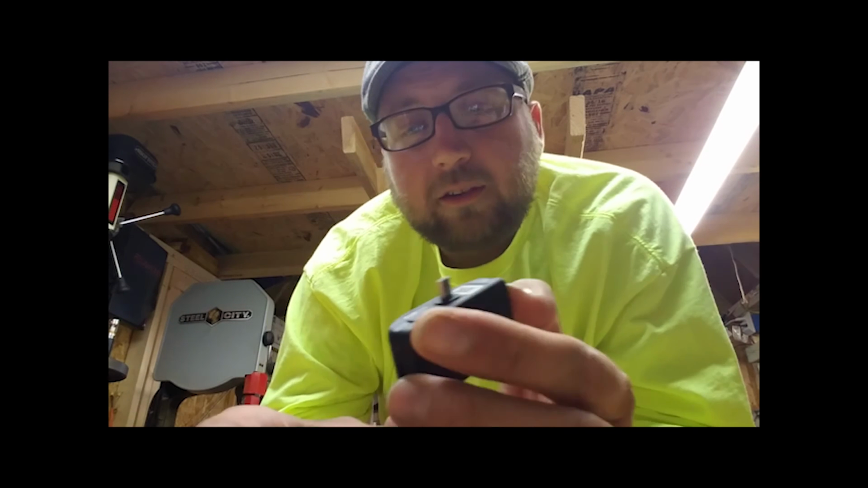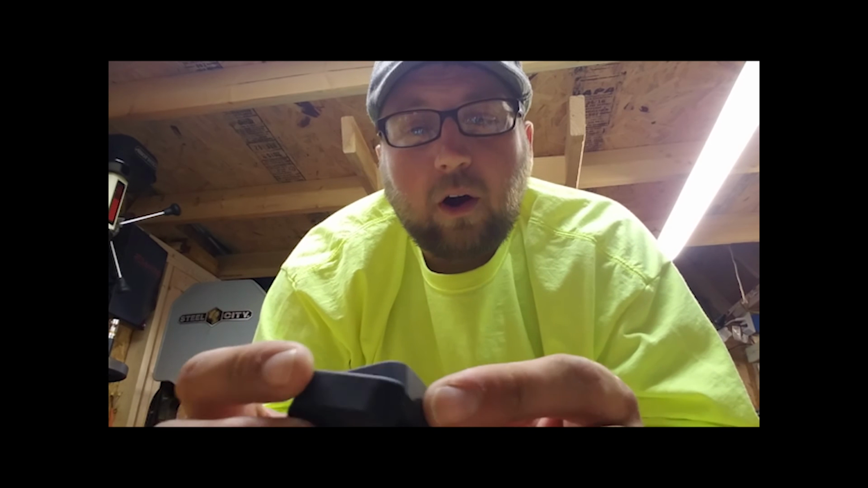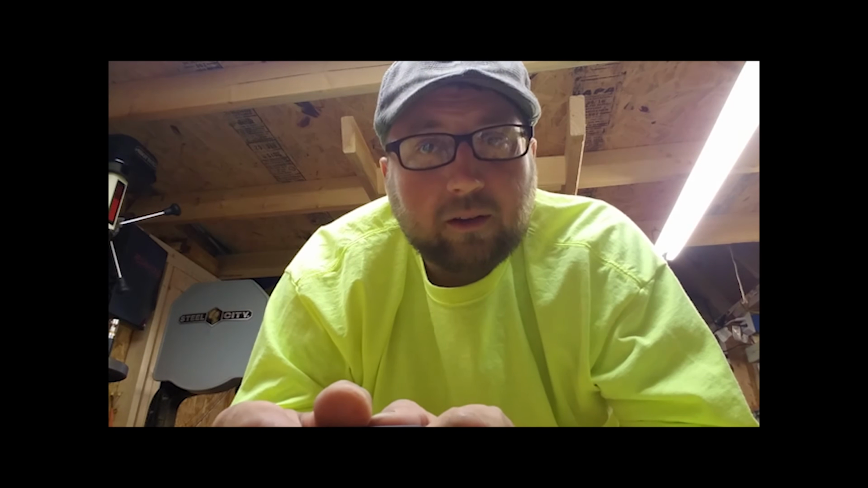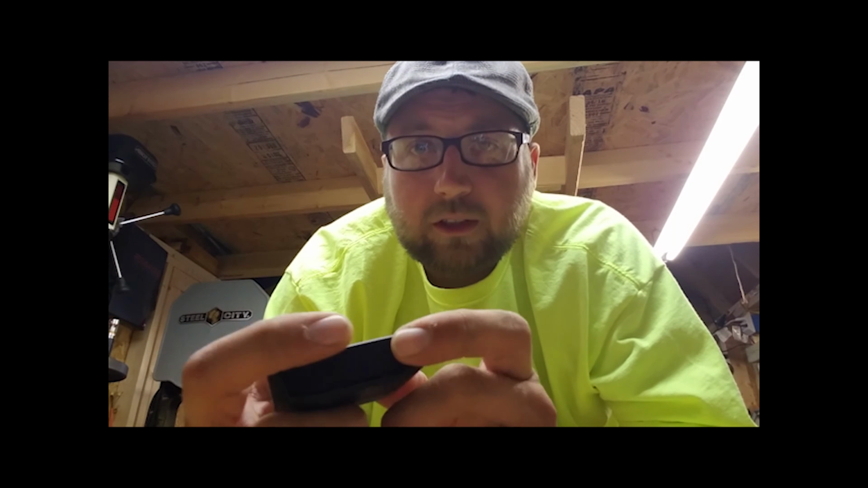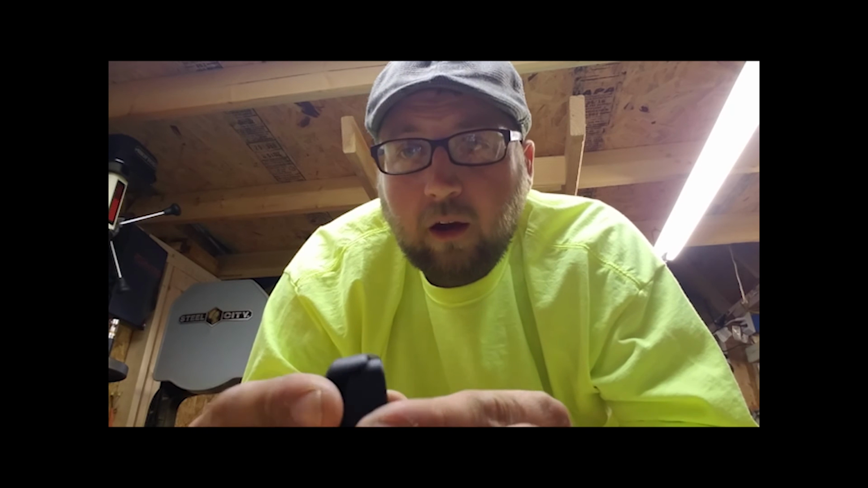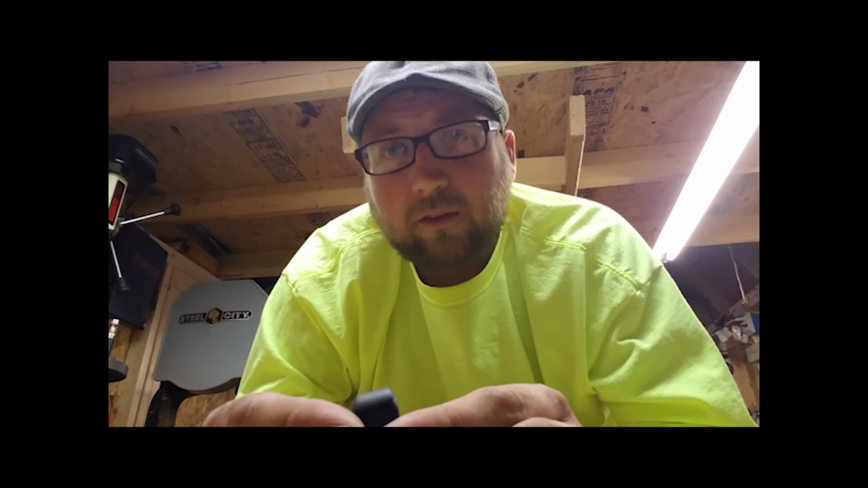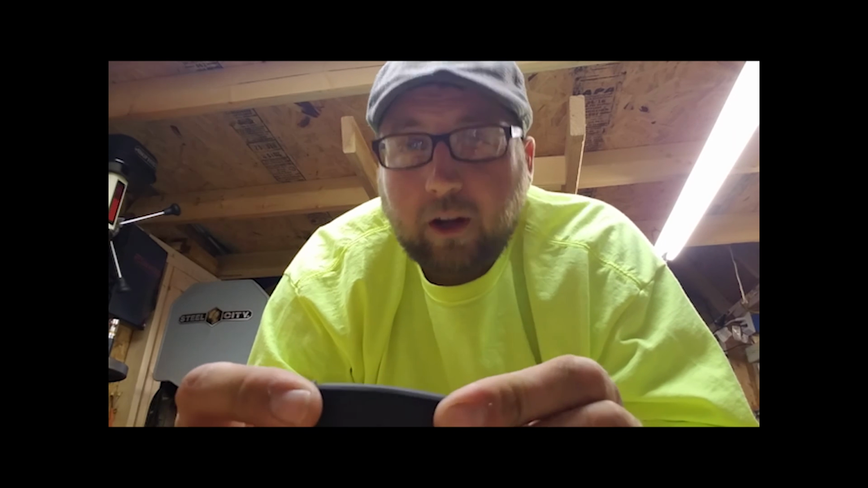I had this in the center console of my van this summer, using it on and off. Now granted, I'm only using it for anywhere from 5 to 15 minutes at a time, and I think I went like a week or better without having to charge it until I got a low battery indicator. Once that indicator goes off, it's kind of like an old Chevy truck. When it starts to bump the E-line, you're usually at that point sitting on the side of the road. So same thing with this. When that starts to go off, you're done.